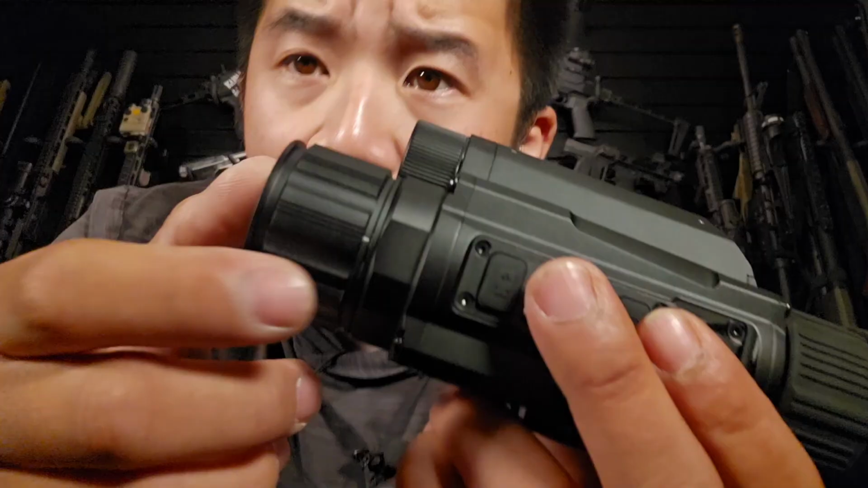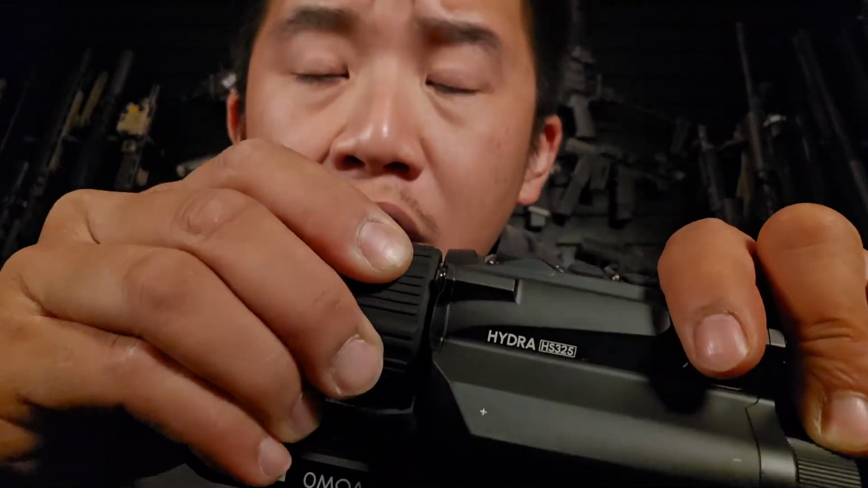Other standard things, you have the diopter. You also have the focus right here. Yes, you still do have to focus up that thermal. A dust cover comes standard with everything, and that goes over your therm sensor.